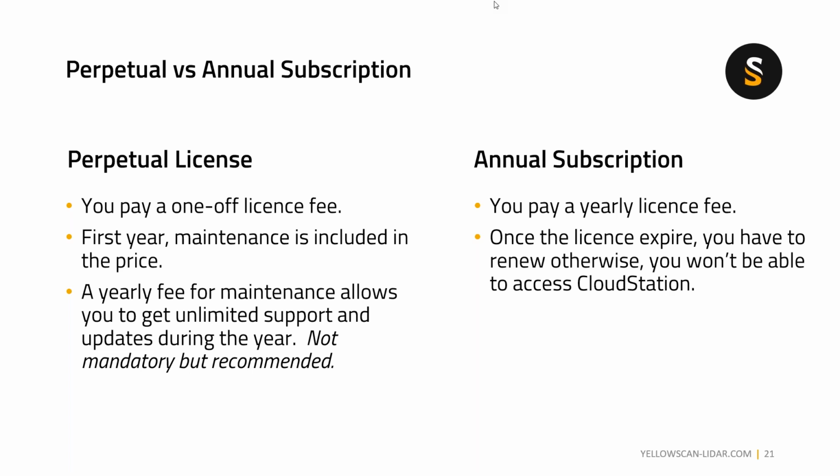YellowScan very frequently releases new fixes and new updates. I've lost count; every year we release so many updates. It's not mandatory, but it's recommended to buy the additional maintenance, because for the perpetual license only the first year is included. After the end of the first year, if your maintenance has expired, there are no more updates and no more support unless you extend your maintenance.